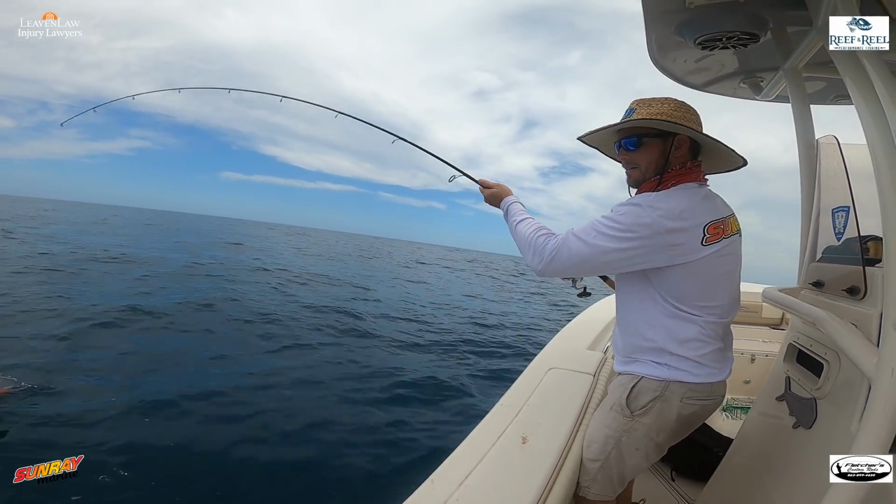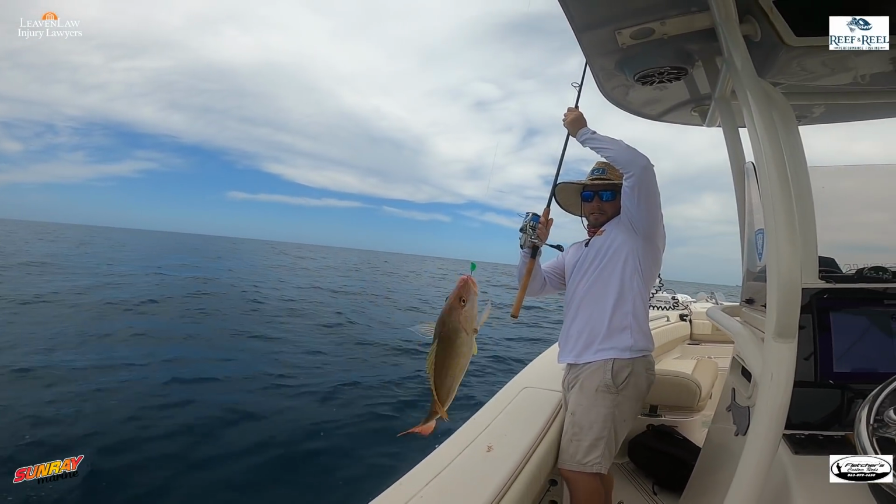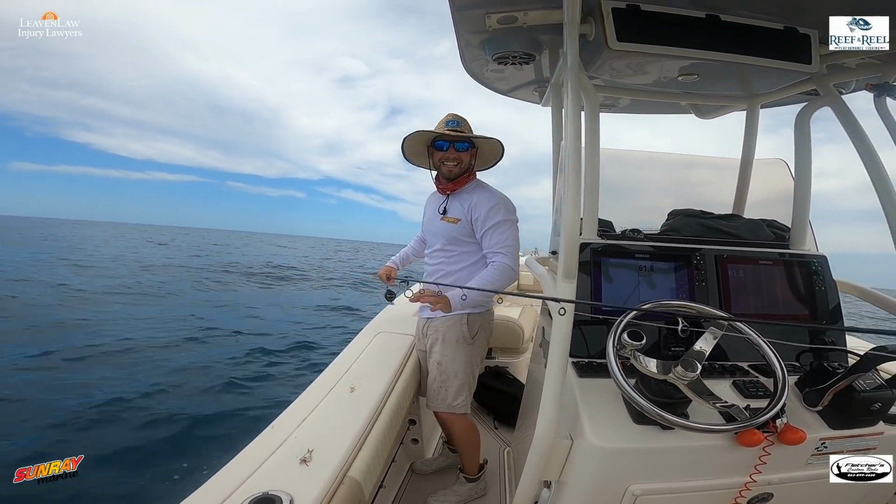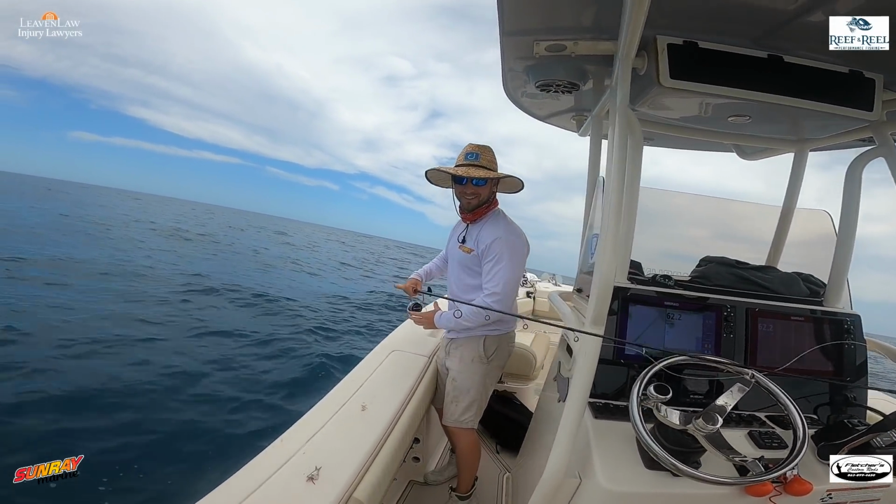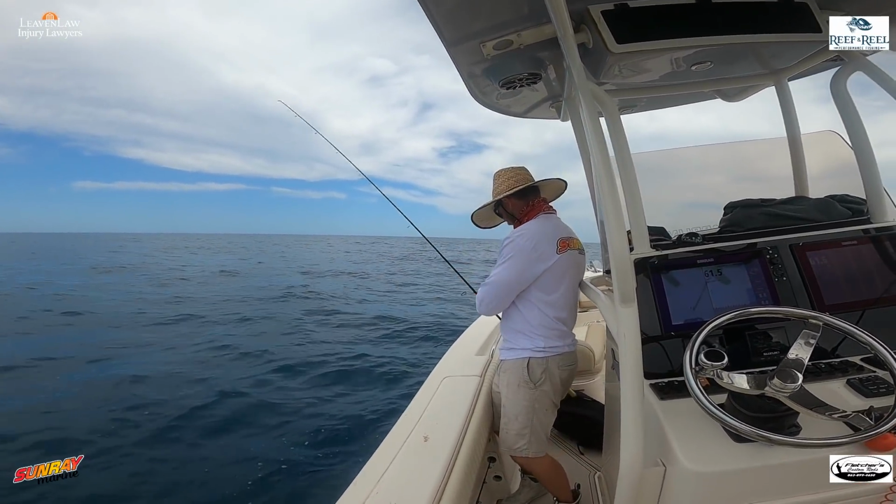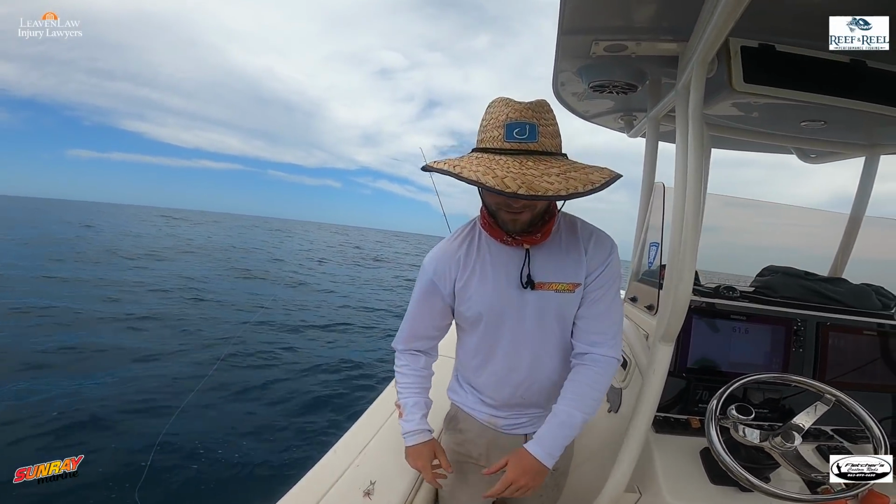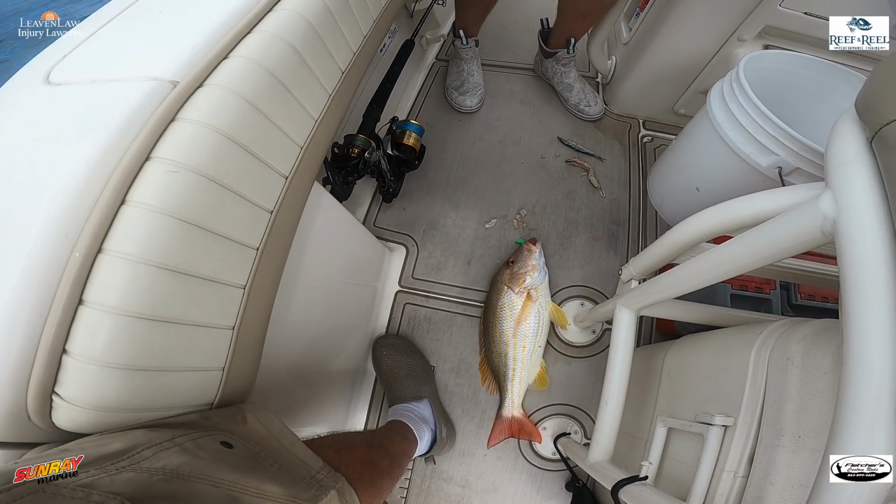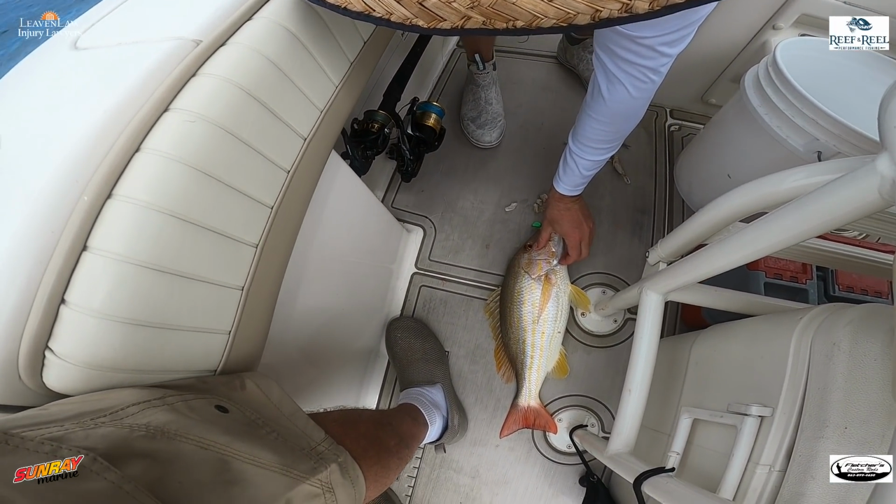Ooh, big lane snapper. Oh my gosh, the biggest lane snapper I've ever seen. That's a PB, by the way. Good job, Drew. That shark was on him. That shark was nibbling on him, man. He might be missing some tail fin on him. Wow, look at the size of that guy. Nice. Get him up.